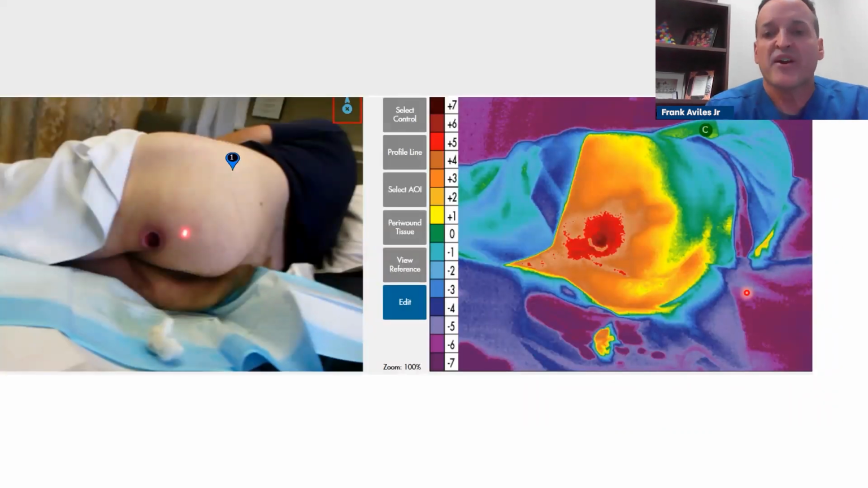And so this is one of the early cases, and I have to highlight this. Now, keep in mind, I also work with near-infrared spectroscopy. So it's kind of nice because I'm looking at oxygenation and temperature.